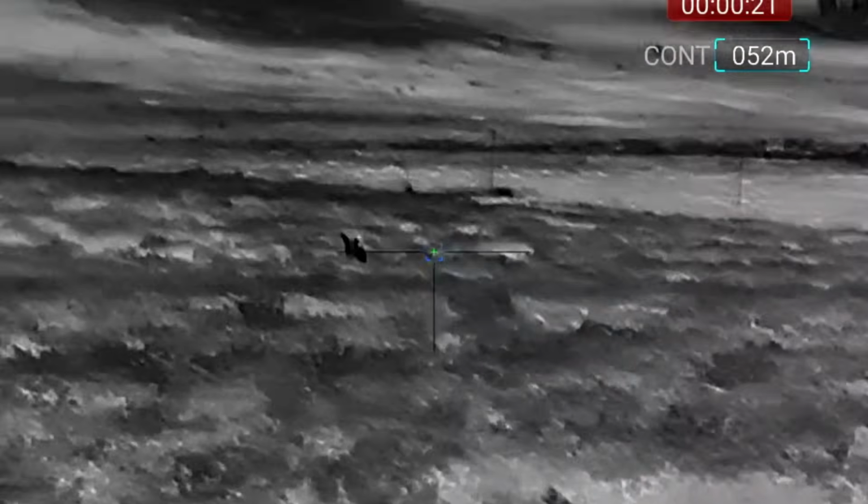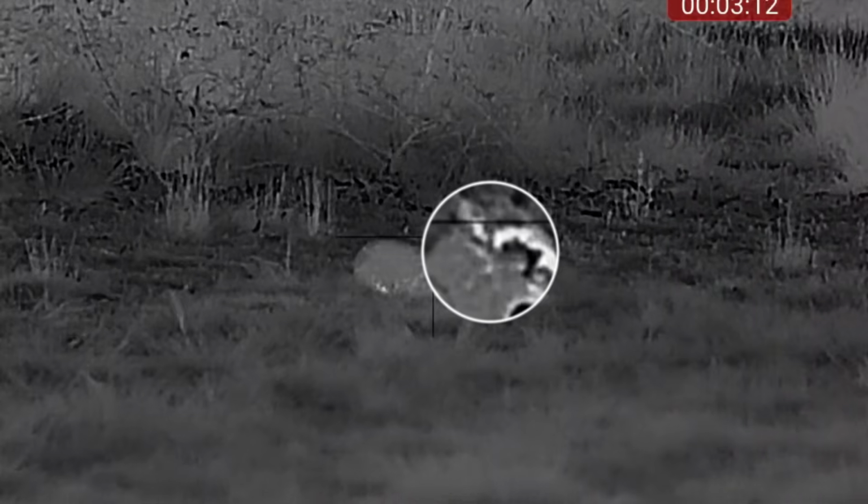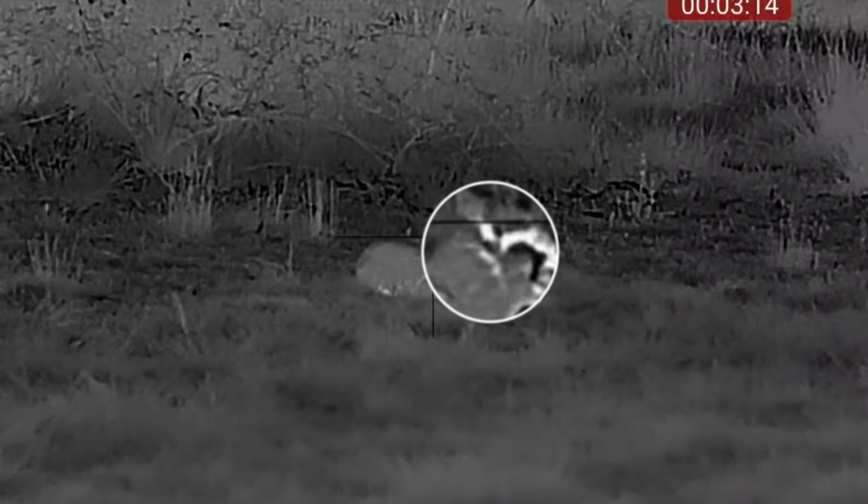I thought it might have clipped the side of its head, and this one, it didn't look like it was in good shape. There was something on the right hand side of its head that kind of indicated that it might have been bleeding. So I'm kind of speculating that this could have been the first fox that I'd taken a shot at and missed. And if that's the case, you know, great result, being able to put it out of its misery.